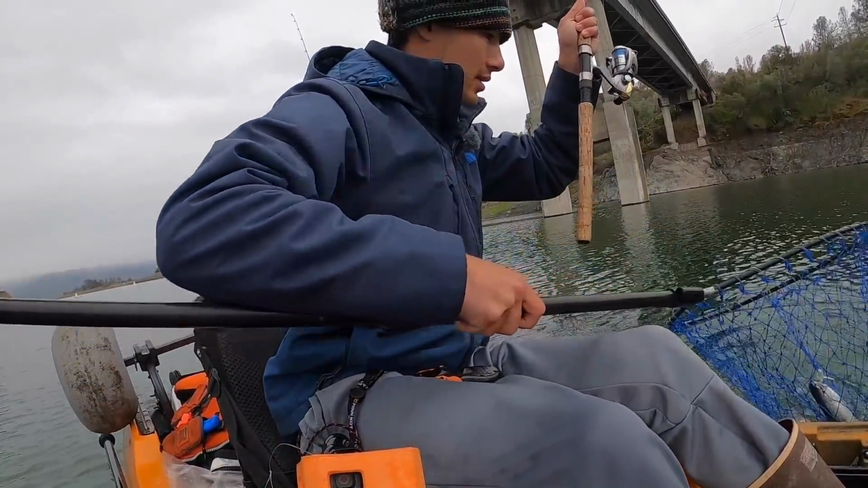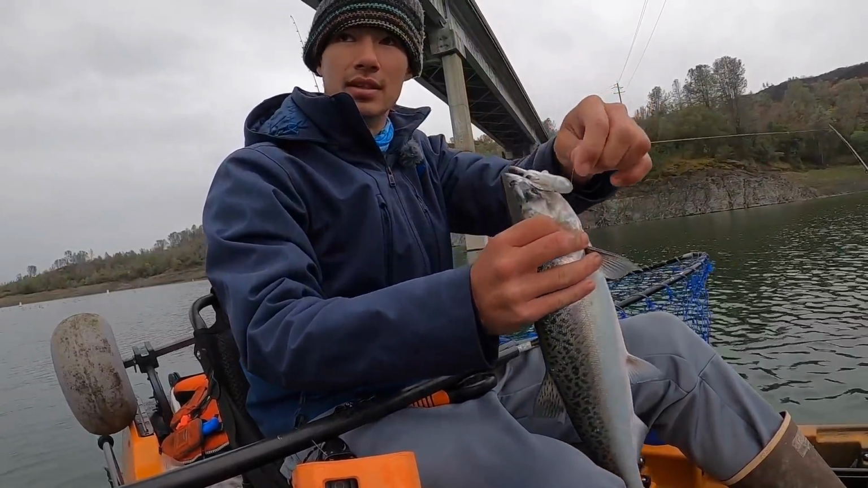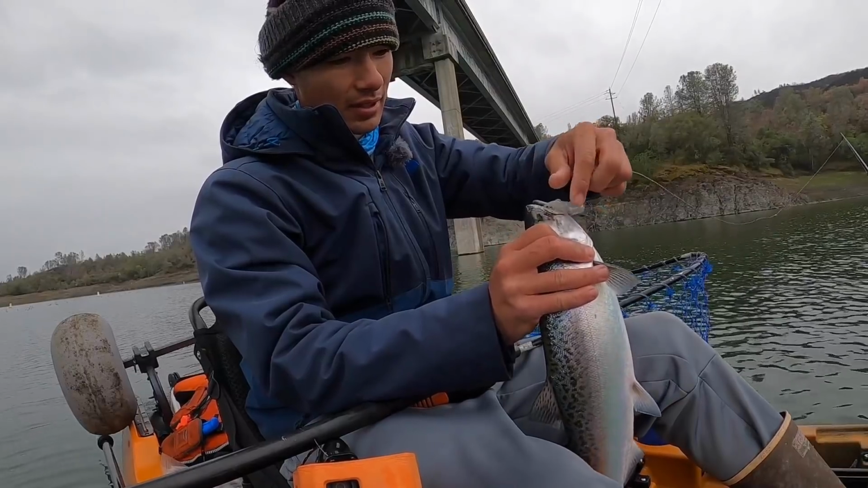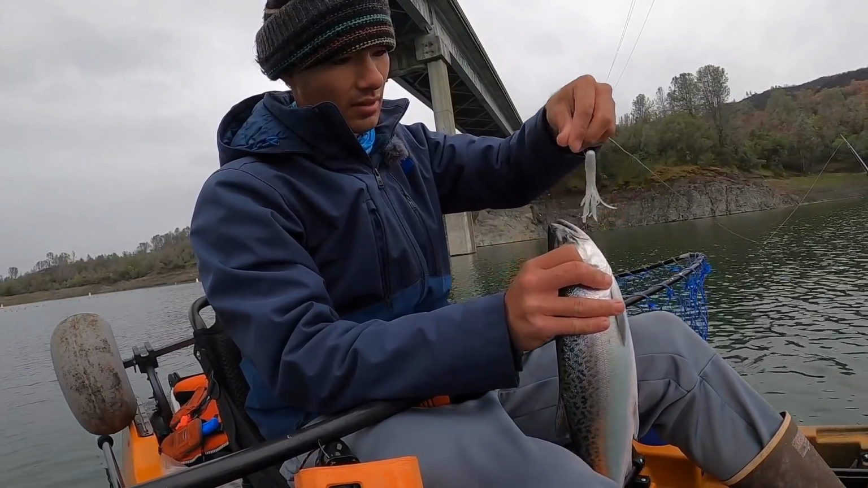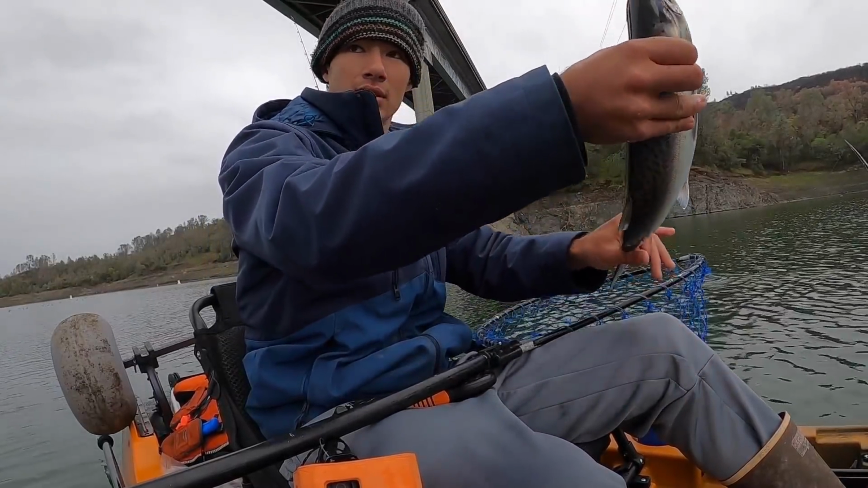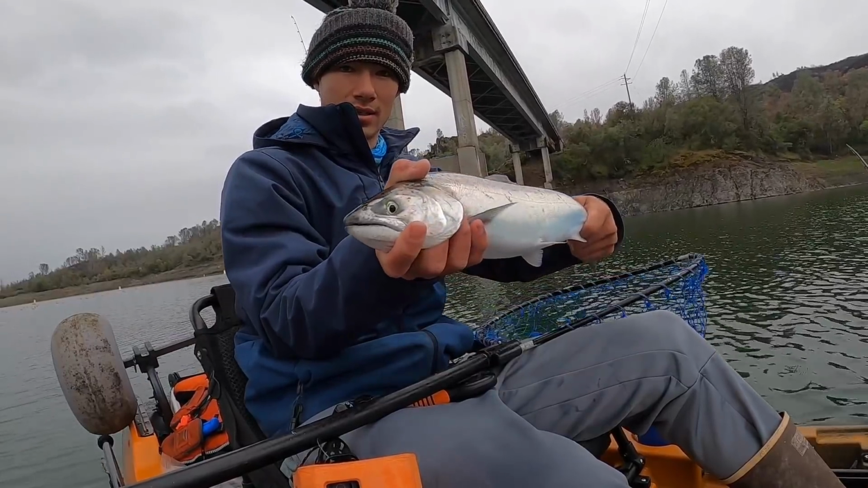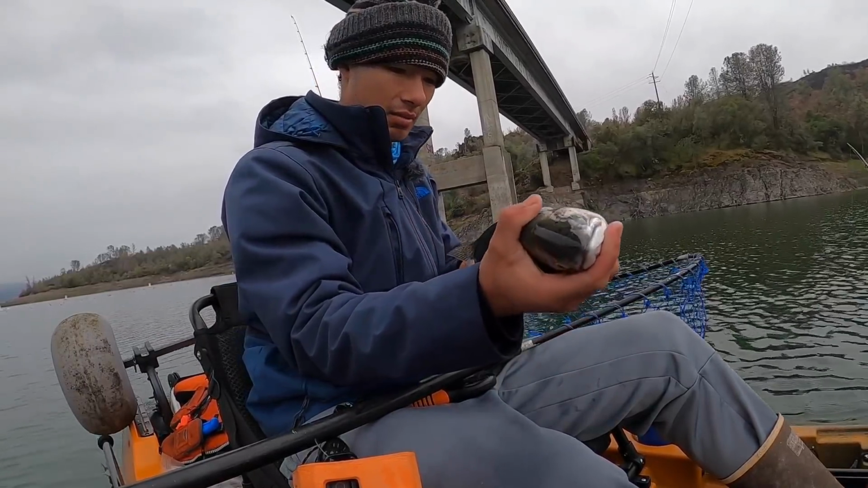In the net. Number 3. You can see that tube jig hanging out of its mouth. Another nice salmon. Another nice landlocked king salmon there. We'll put him on a stringer.